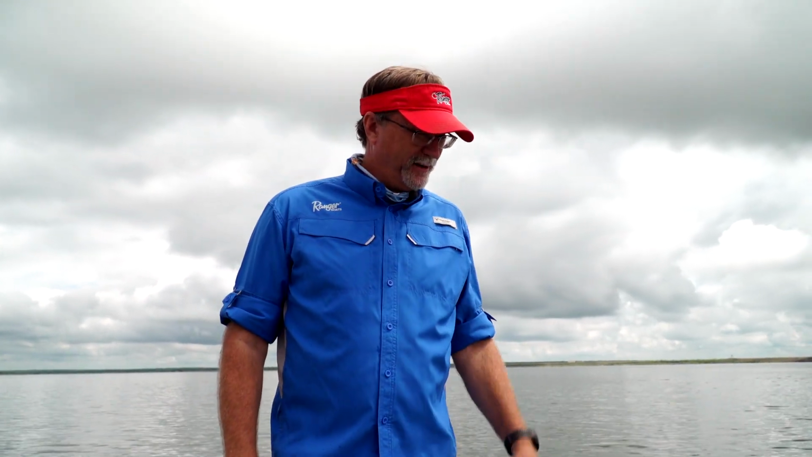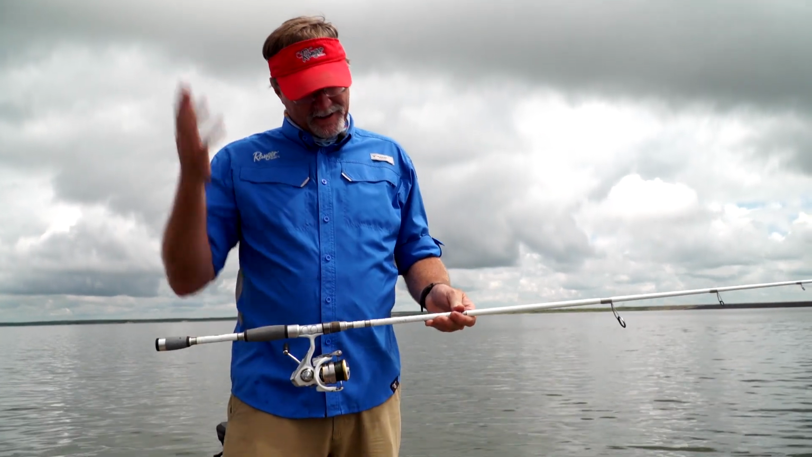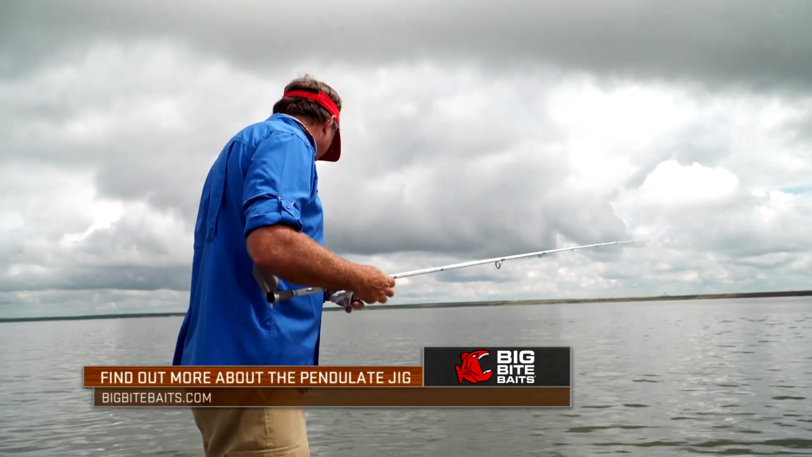And we've got one little brush pile out here. We're dropping this Pendulum Jig Head with a little swim bait from Big Bite on there, and I'm using 10-pound Sunline Sniper with a 10-pound braided line, and just dropping it down here, and it's a really light bite, and you pull them out of there. It's such a fun way to catch fish. That won't ever get old.